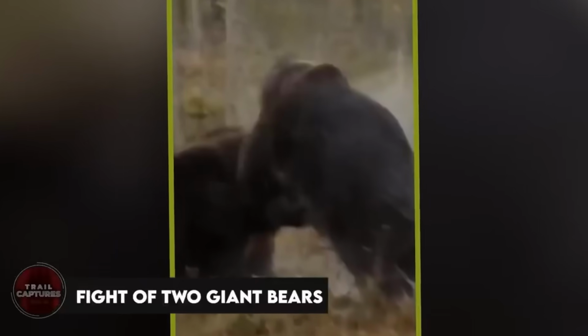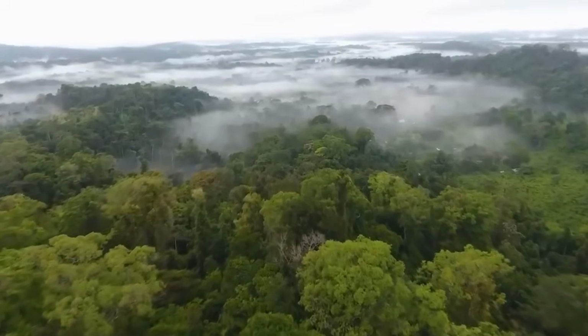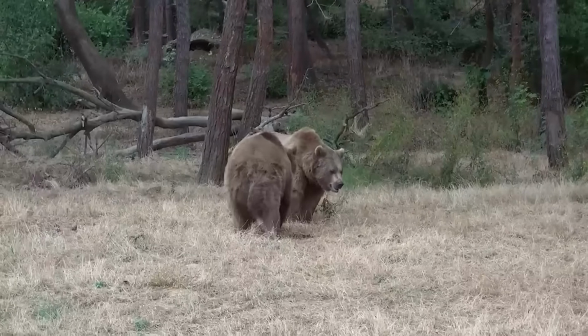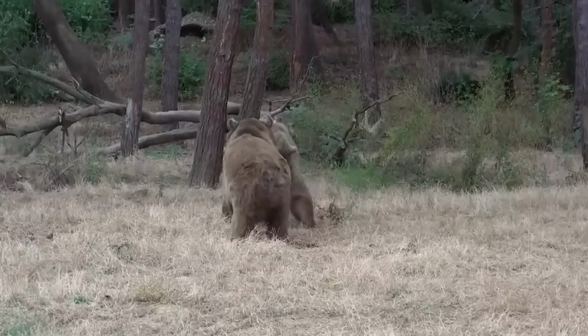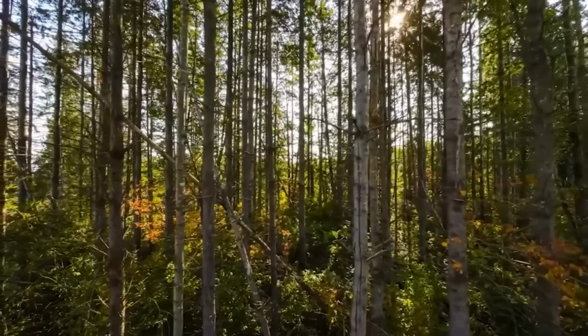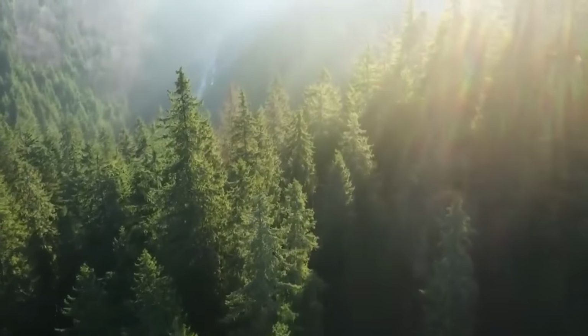Fight of two giant bears. Once upon a time, deep in the heart of a wild and untamed jungle, two massive, black, furry grizzly bears found themselves locked in a ferocious and roaring showdown. The sun was shining brightly above, casting dappled shafts of light through the thick cover of trees onto the jungle floor.